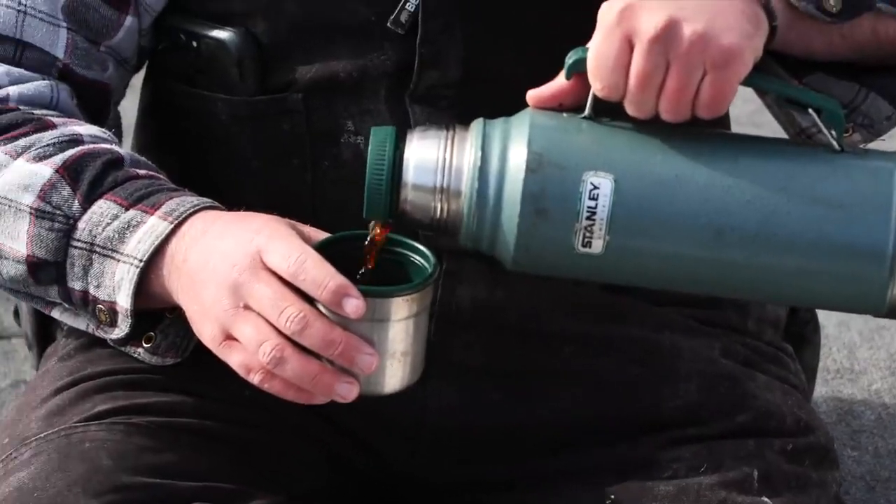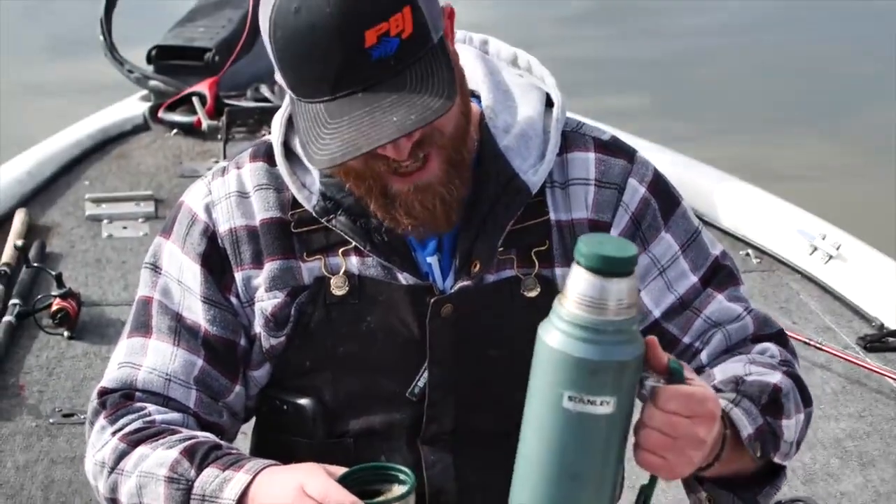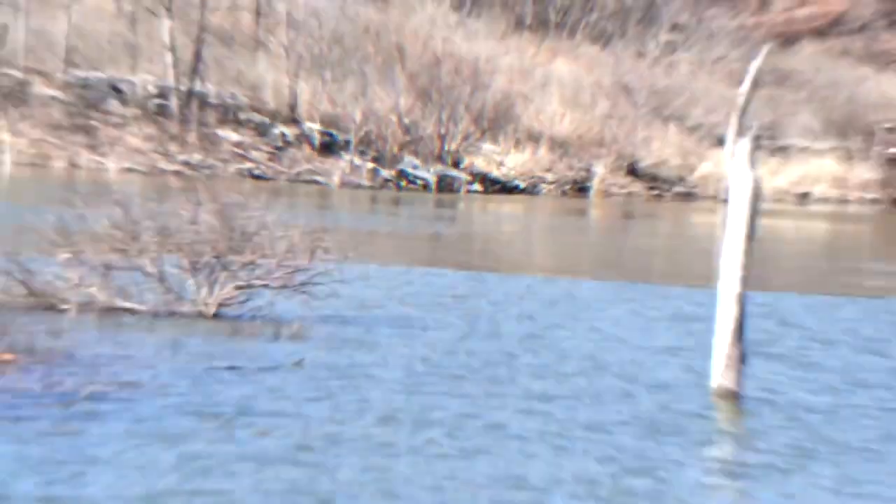It's coffee. Dude, I love it. The Stanley. The old Stanley. Warm cup. Catch a couple of hogs and break out a good cup of coffee. Man, I like your style.